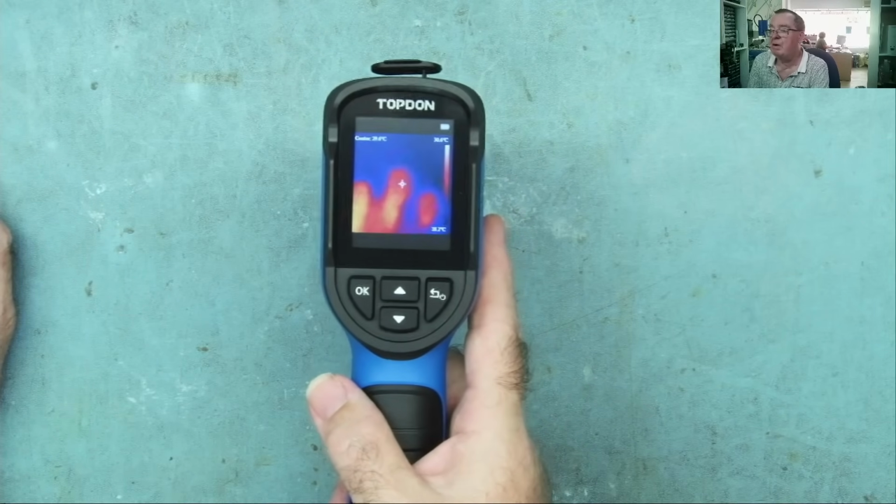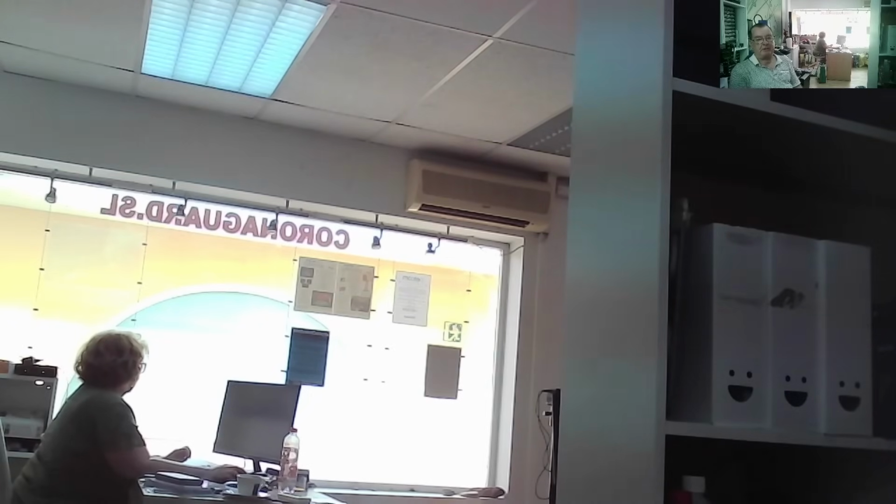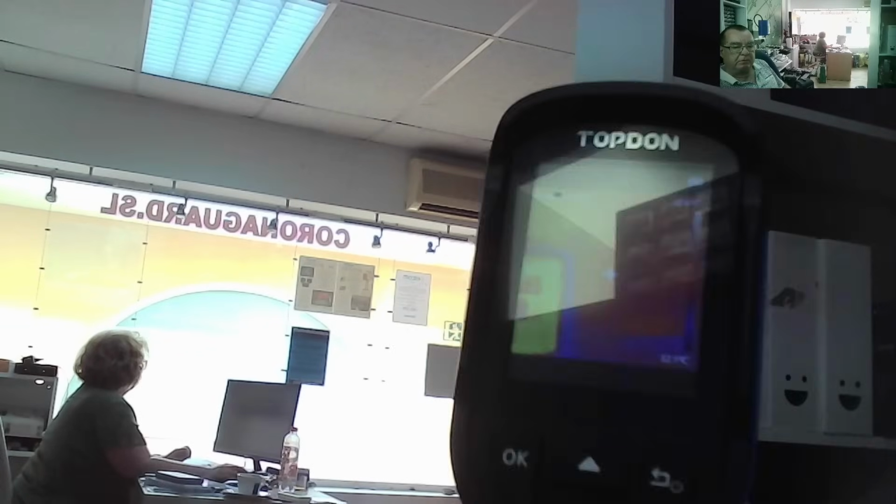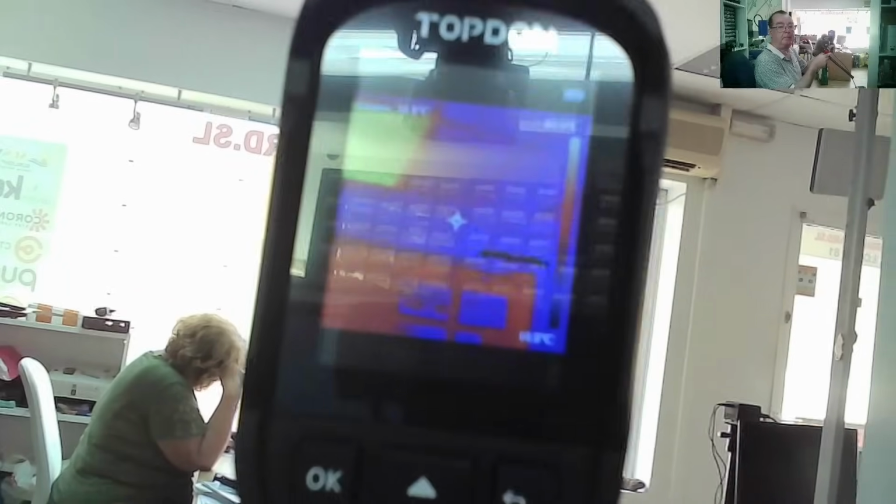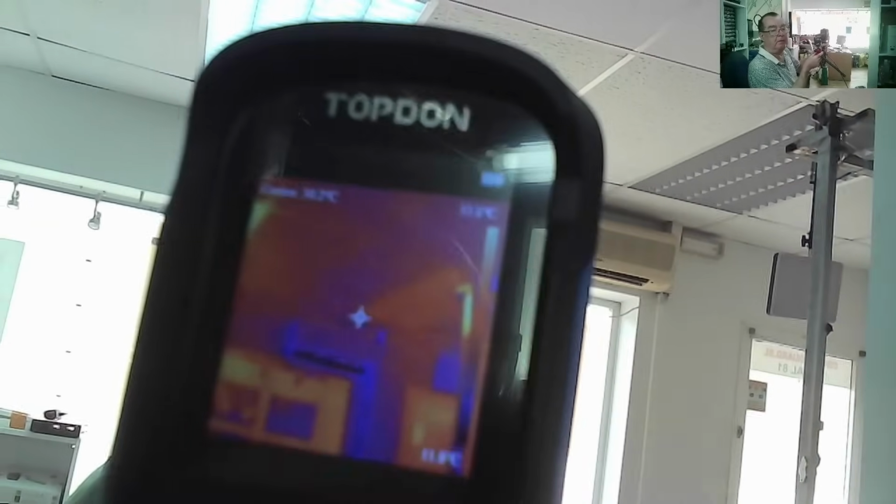Let's use this to have a quick look around the room. I'll try to arrange the camera so we can do this on video. We can see across the room there, we can see Julie. Let's have a look on the thermal camera. Let's see if we can hold it like this so you guys can see. Okay, so we can look across the room here. That little black stripe up there, just so I can get the camera for you guys. Yeah, there, that's the air conditioner.